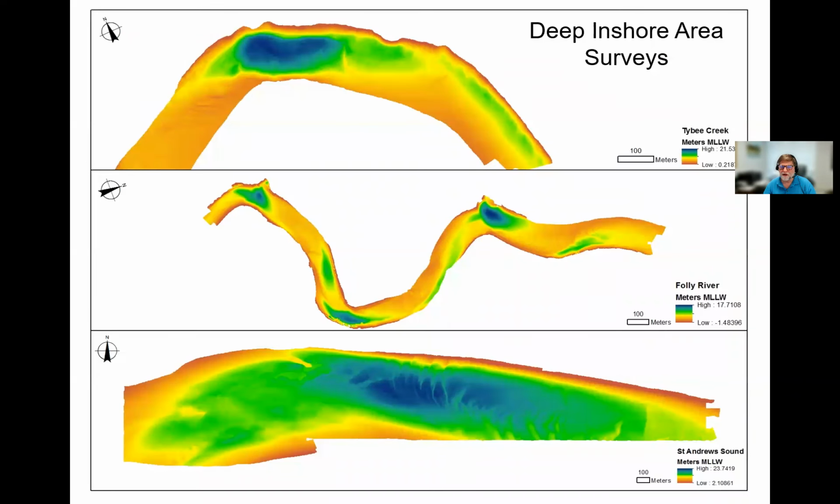We're also mapping deep inshore areas. The reason we're mapping these deep areas is that earlier mapping has shown that there is some interesting hard bottom habitat that is found in areas that are scoured down more than 15 meters deep or so. So we're looking at both larger channels, like this is the Back River near Tybee.